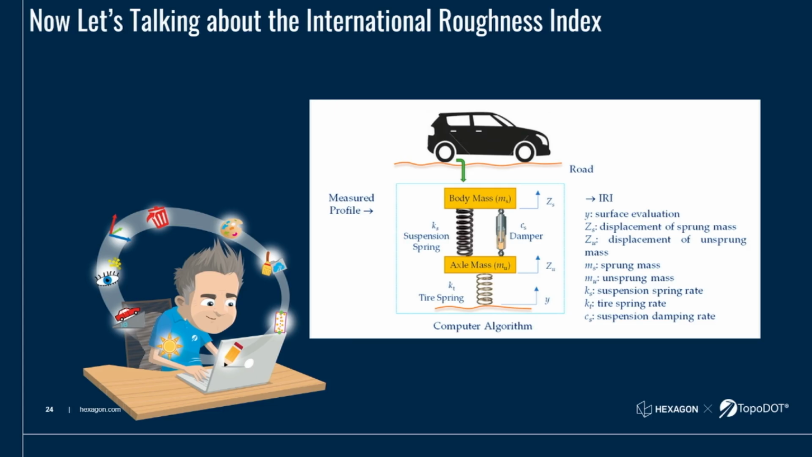So if you're driving along like this, that's what the masses do. One represents the body, one represents the axle in the bottom. So it tells you how much, if you go in the same direction, it's okay. So it's kind of cool, and we like that.